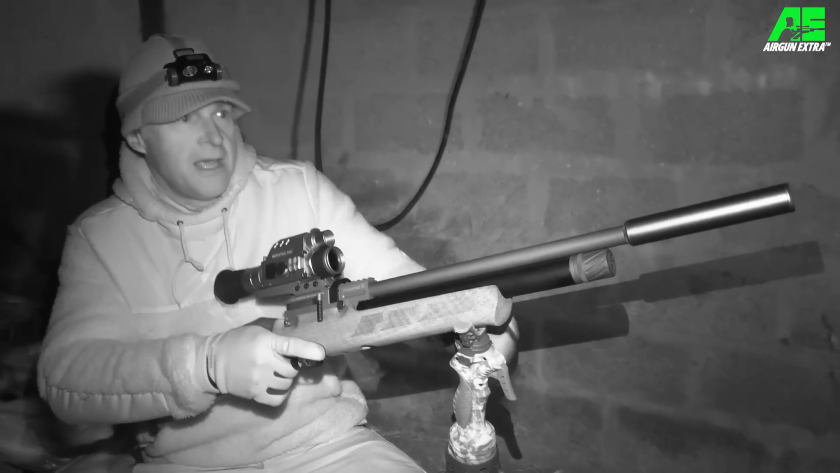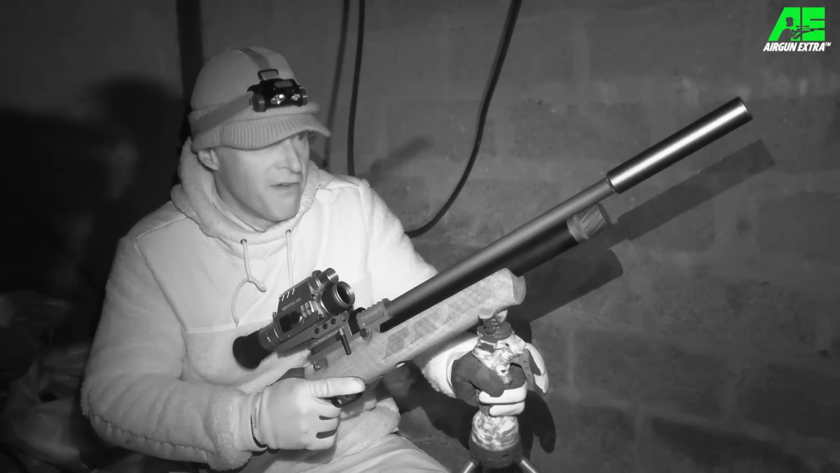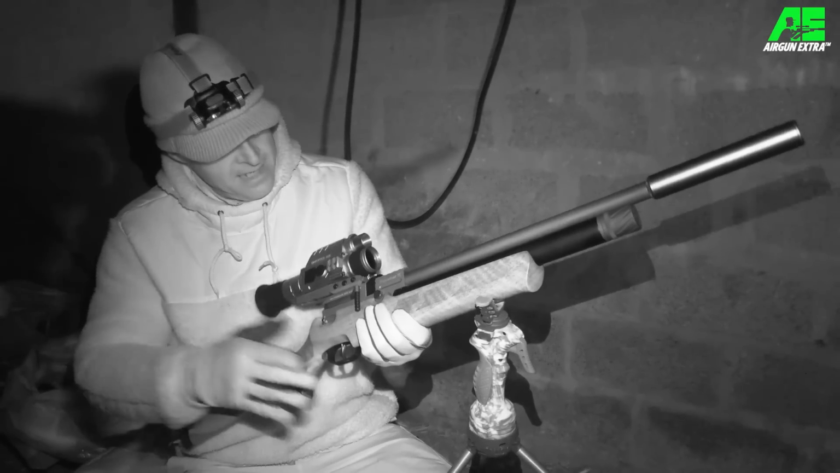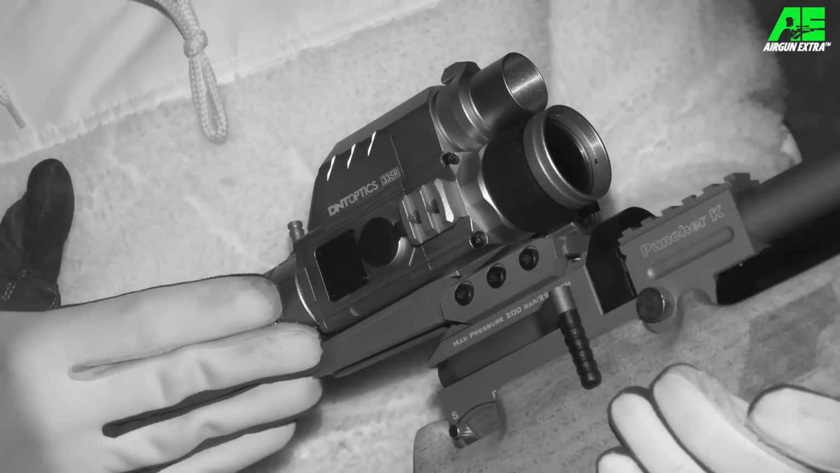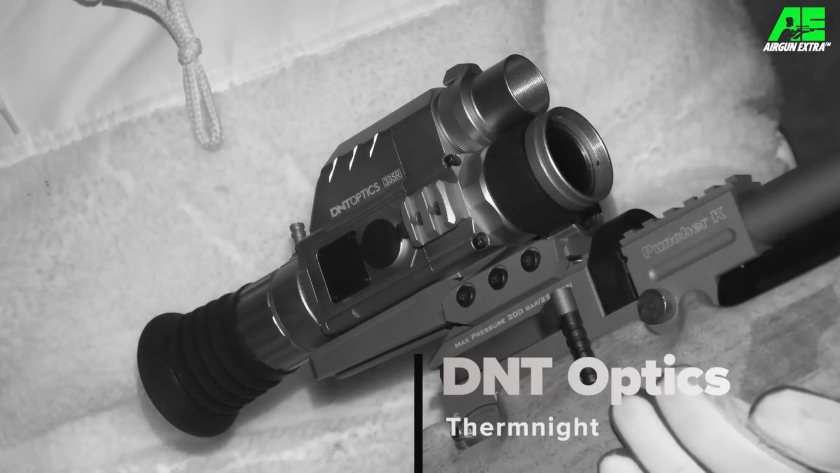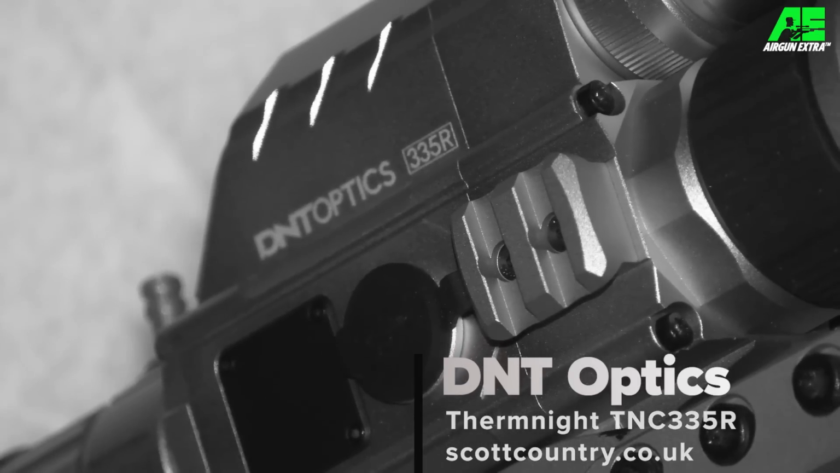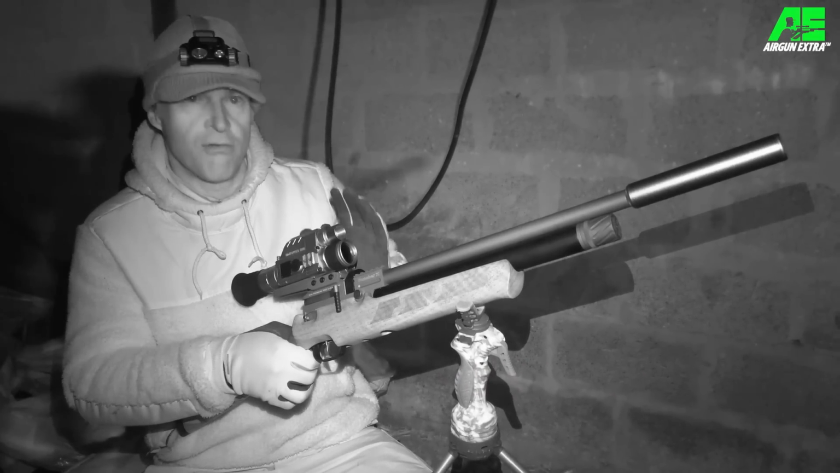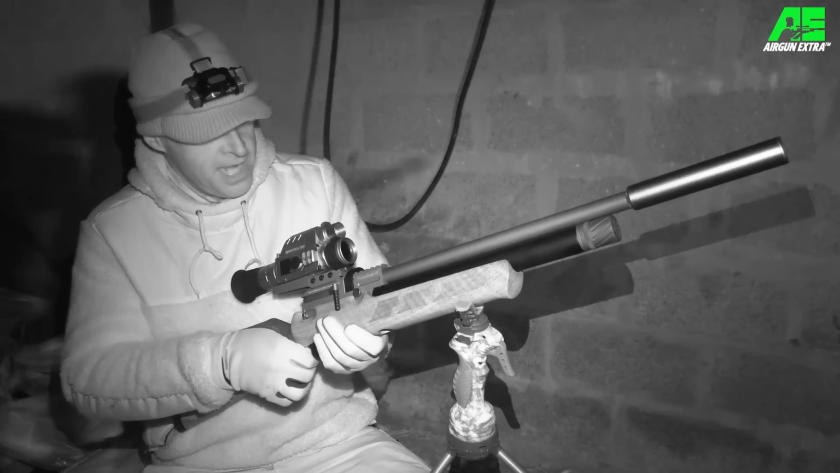It's interesting that most of the shots have been in that general area so far. Quick word about the kit. Same as the last time we were ratting here, I'm using the DNT Thermnight, and it's the TNC335 model. And I've just been so impressed with it. I mean, in all honesty, it's capable of so much more than rat shooting and certainly longer range work, but it is absolutely excelling at this.